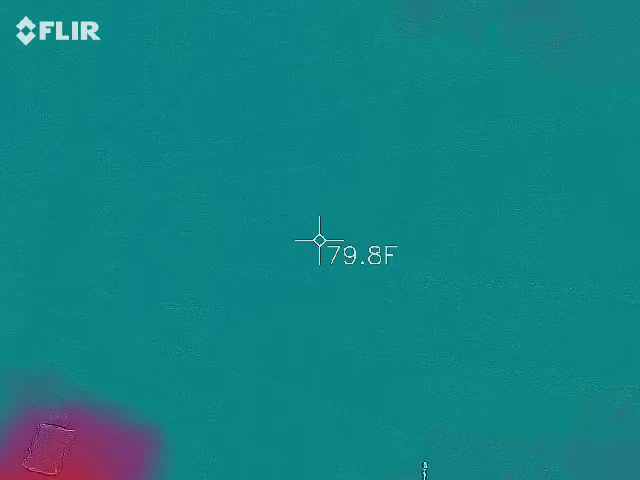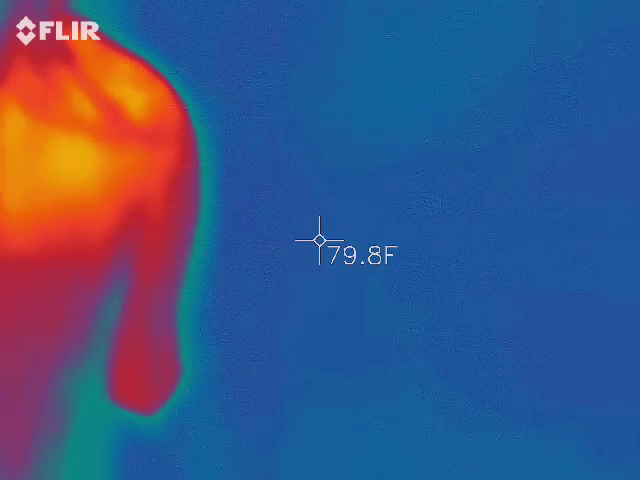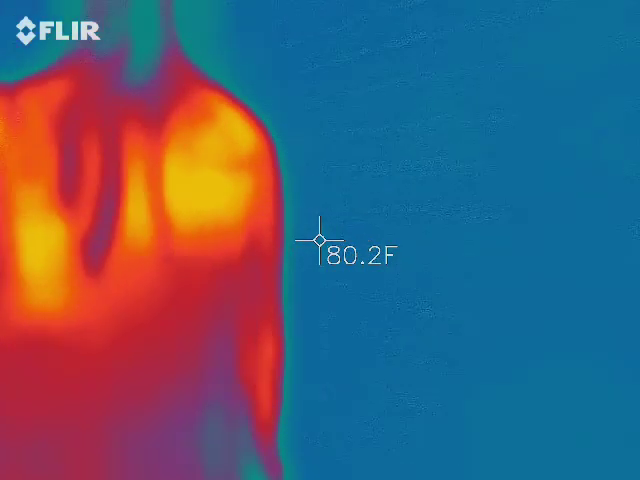Aren't you supposed to shoot that up there or no? Not yet. Gotta do it on the brick in the front. Oh, in the front? Yeah.